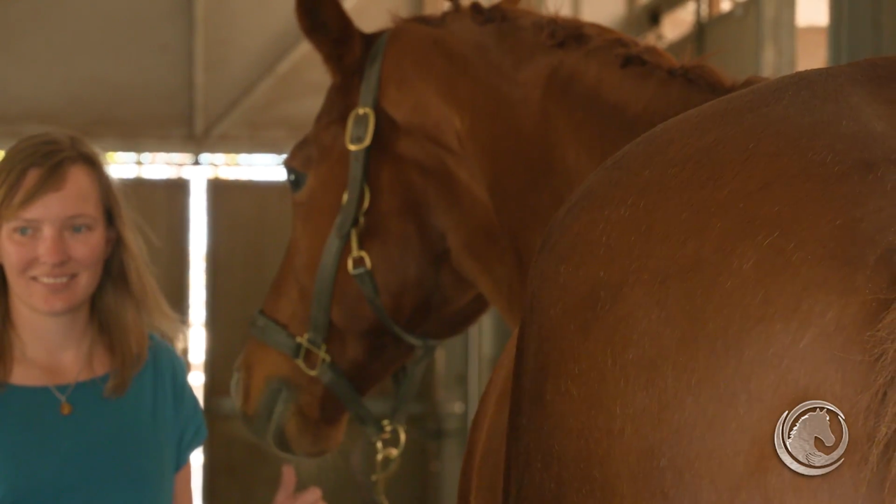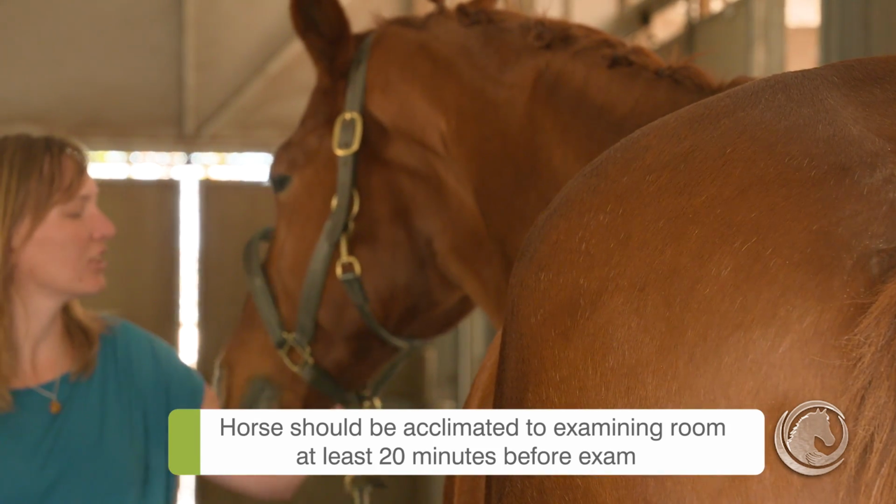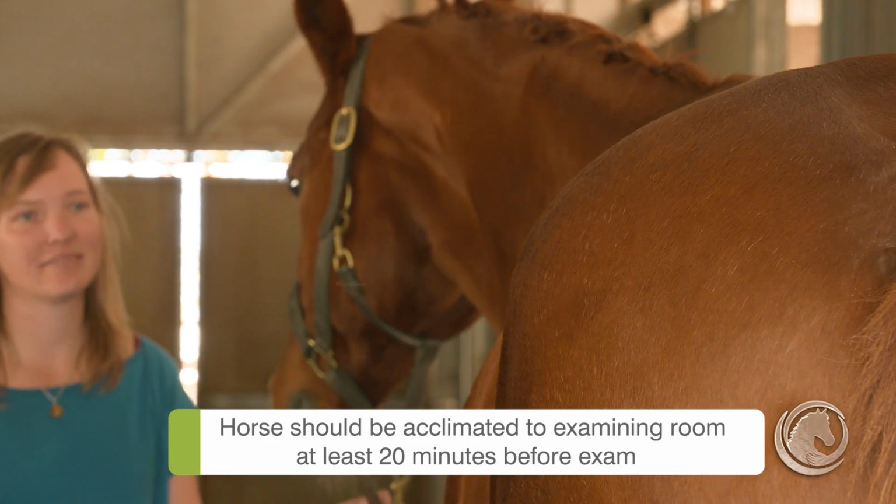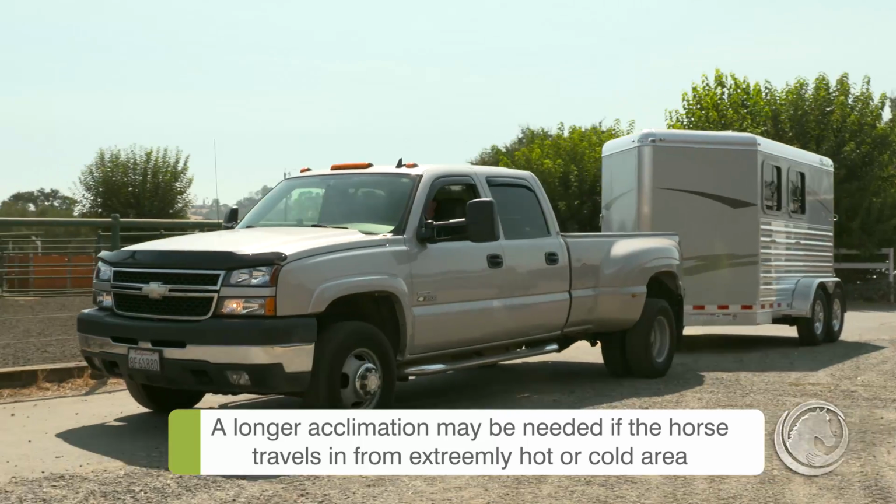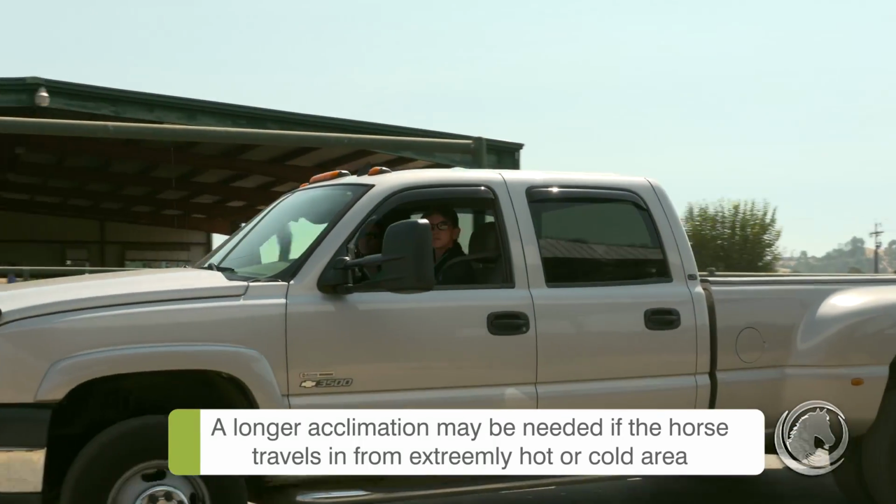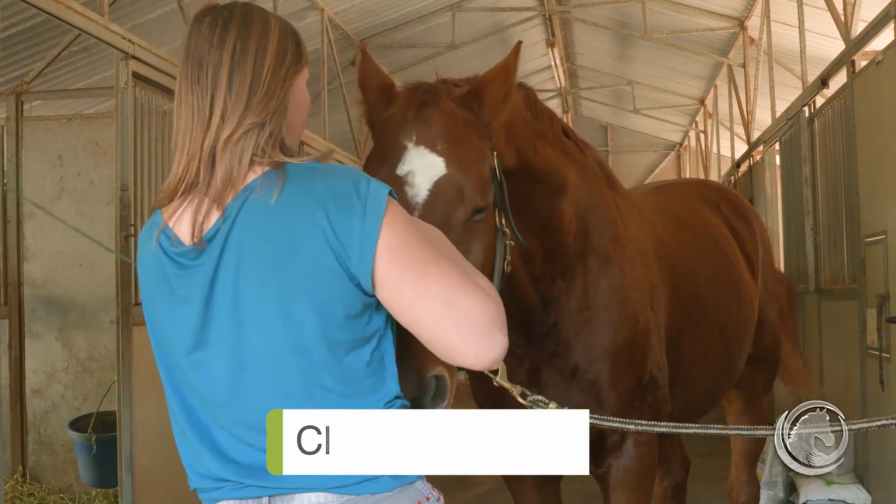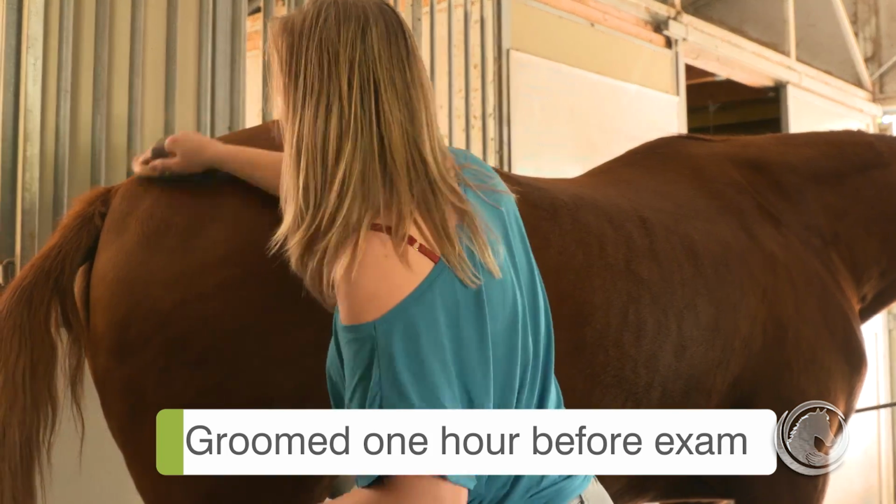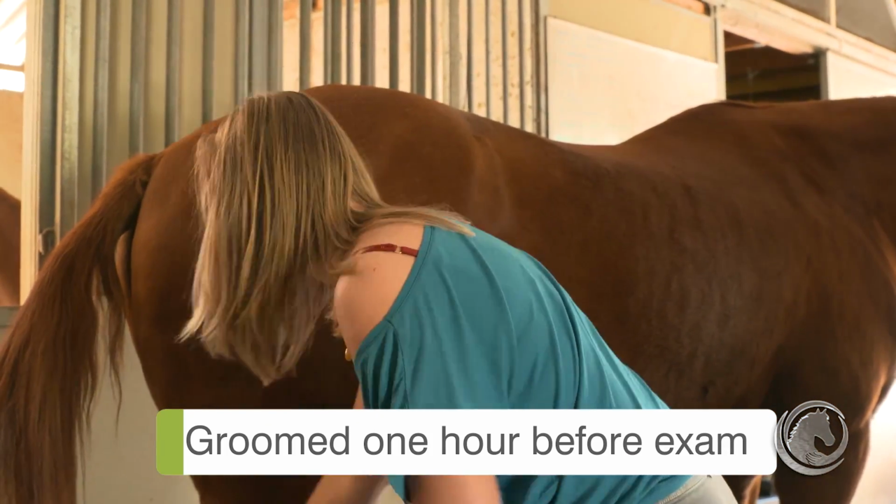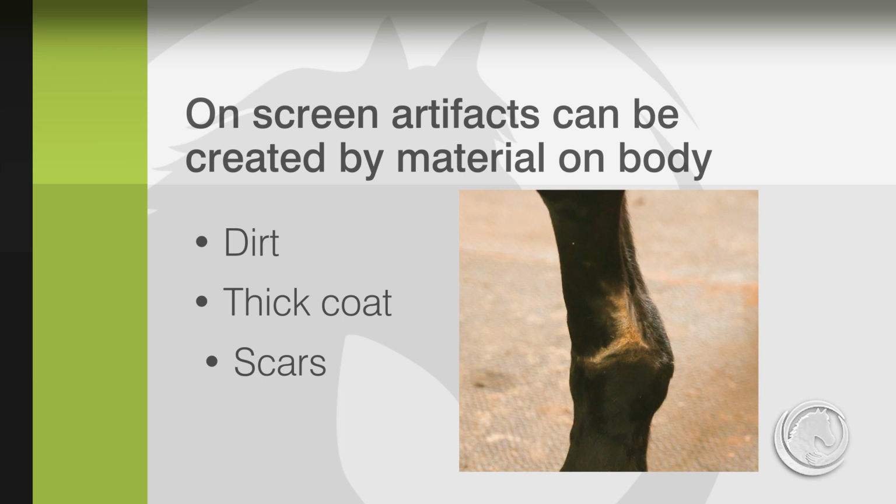It is recommended to acclimate the horse for 20 minutes, preferably in the room where the thermography will take place. A longer period of acclimation might be required in cases where the animal is transported from an extreme cold or hot environment. The horse must have a clean, dry hair coat and should be groomed at least 1 hour before the examination. Artifacts can be produced by any material on the body, like dirt, thick coat, scars,